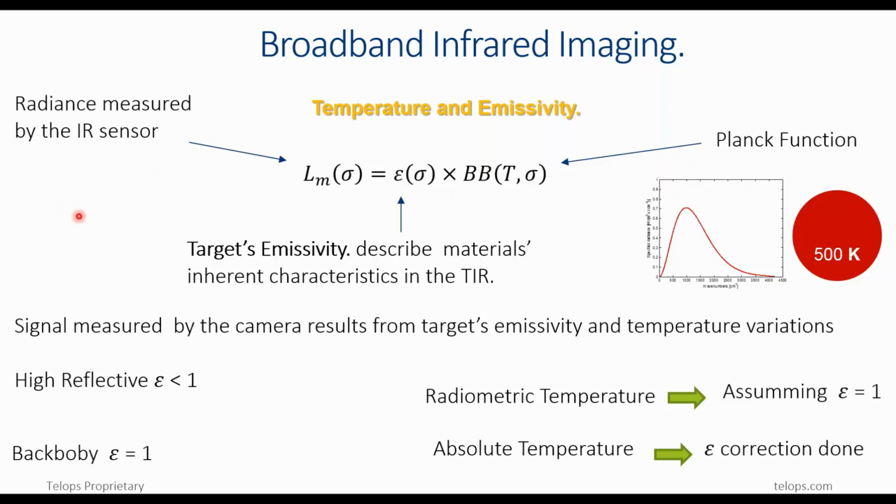Usually highly reflective materials will have a very low emissivity, and a black body will have emissivity close to 1. In experimental mechanics experiments, samples are usually coated with high emissivity paint to get close to the black body configuration.